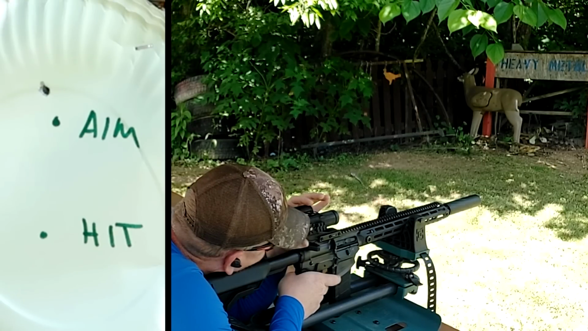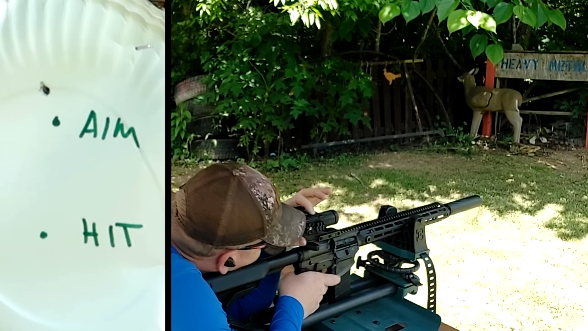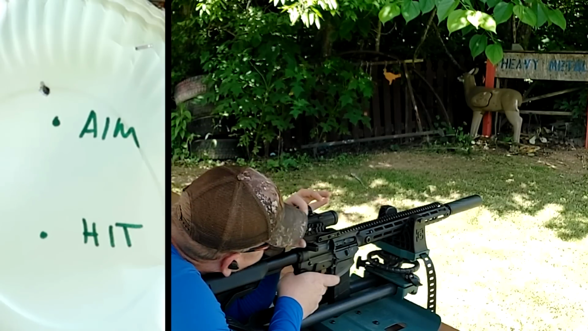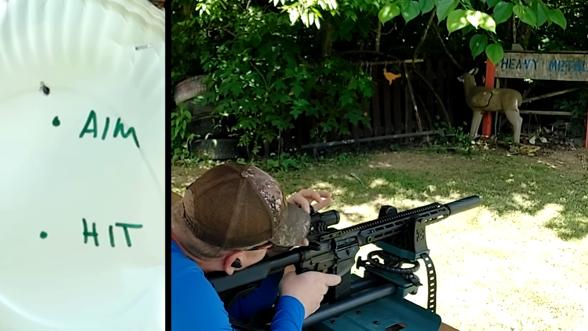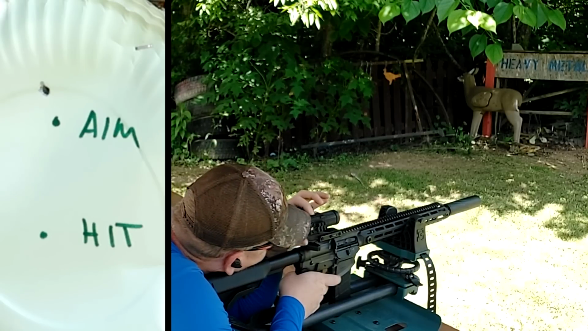RAV, ballistic calculation, aiming method, all sorts of stuff. So you're going to want to do the left and right buttons and go to where it says 0 reticle. Then you're going to hit the, oh, messed it up. I hit the settings button as a selector when I should have hit the record button. So hold on. We get back to settings.